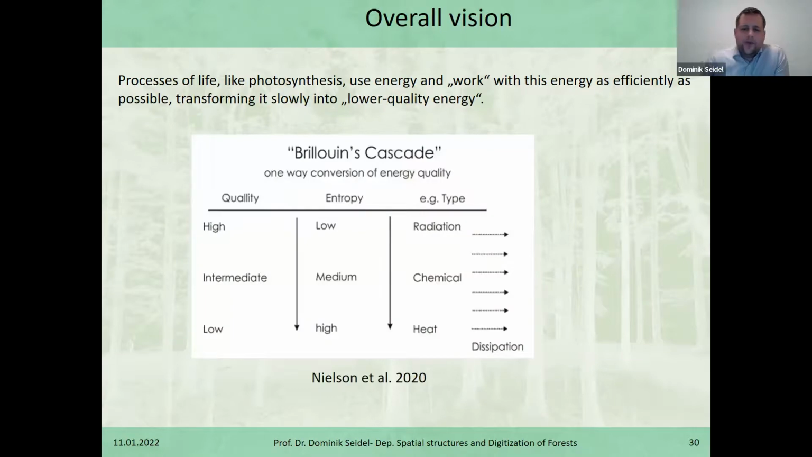And in a paper from Nielsen in 2020, they tried to bring this thermodynamical idea into ecosystems, and they refer to Brione's cascade of a one-way conversion of energy quality, meaning that high energy quality, usually in terms of radiation, is slowly converted through intermediate processes to chemical energy, like adenosine triphosphate during photosynthesis, and then at some point ends up as a low quality energy in the form of heat at the end of the day, and dissipates slowly.